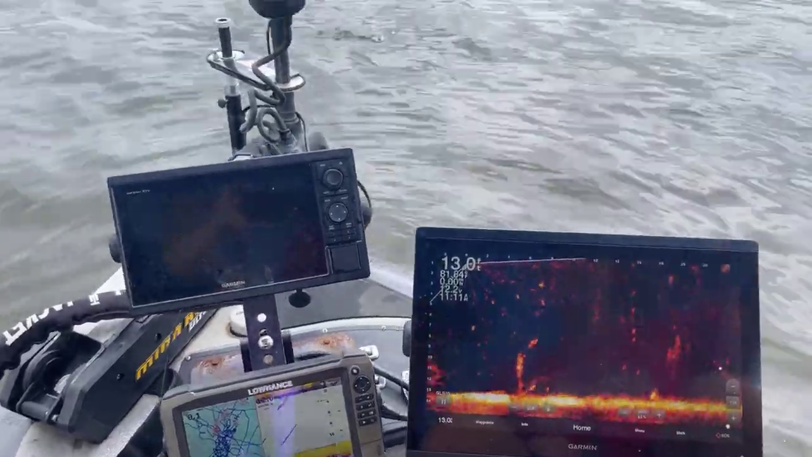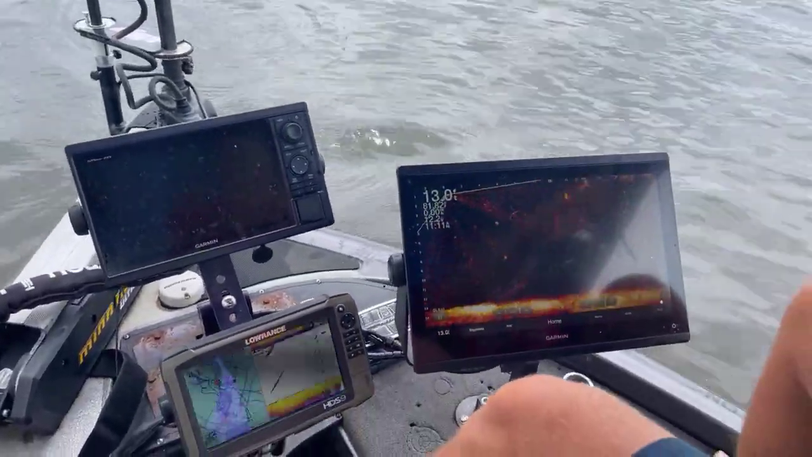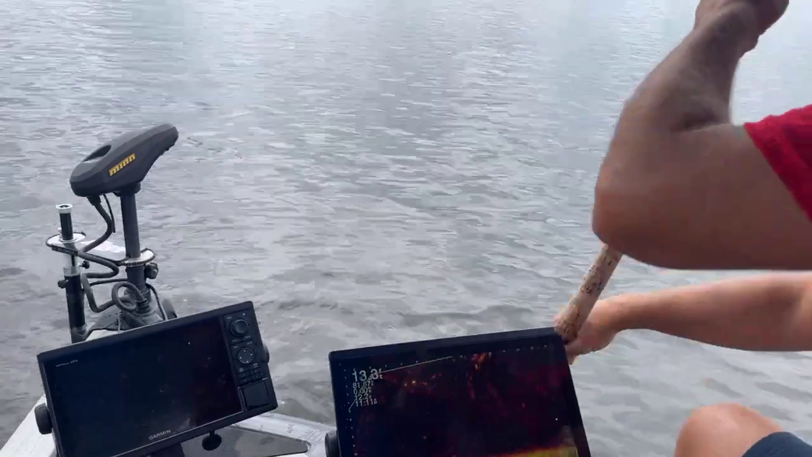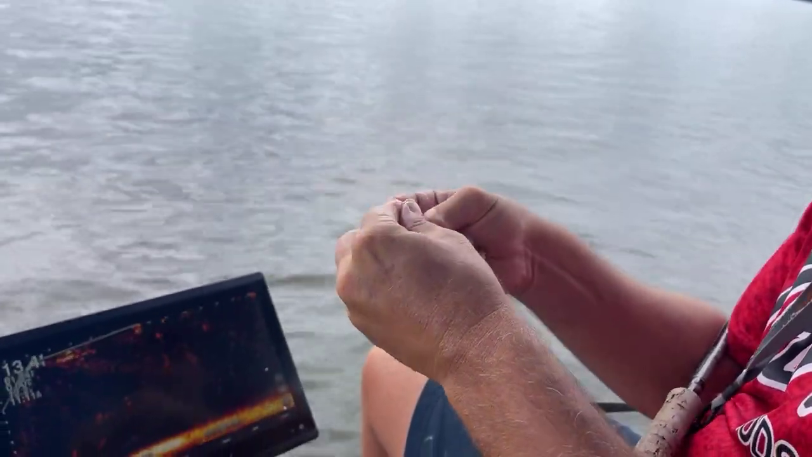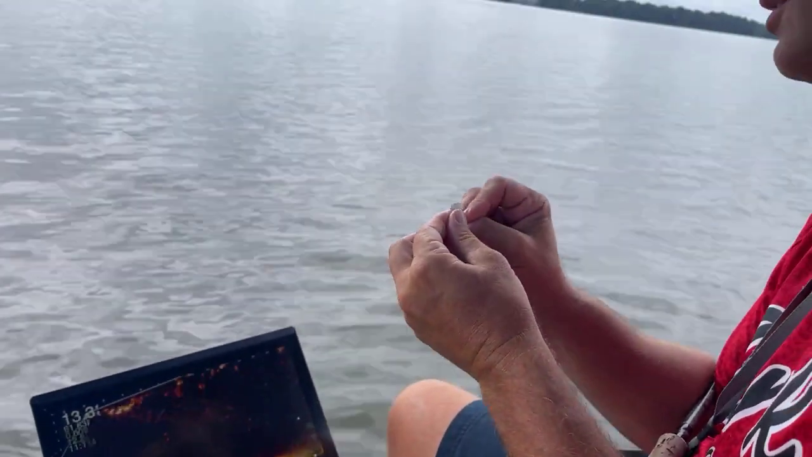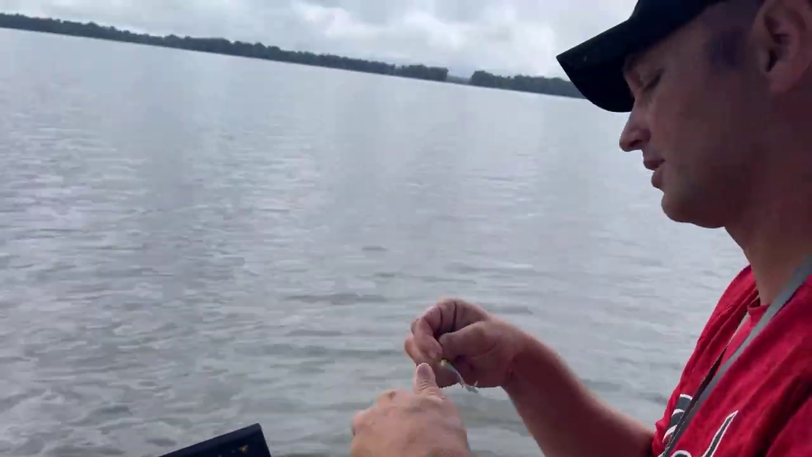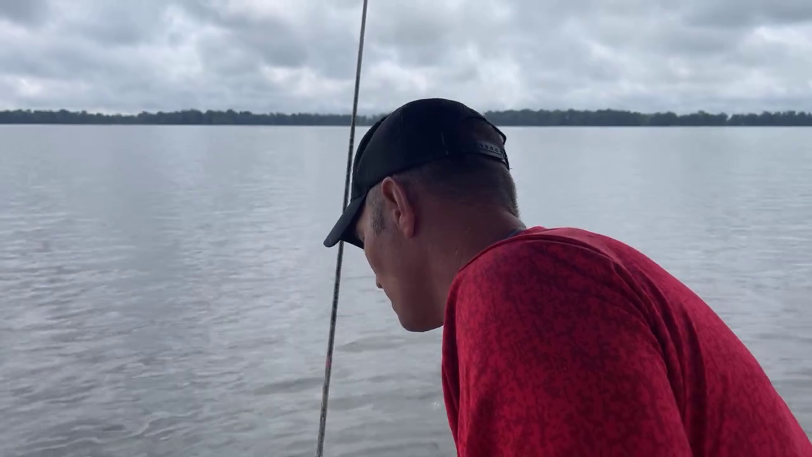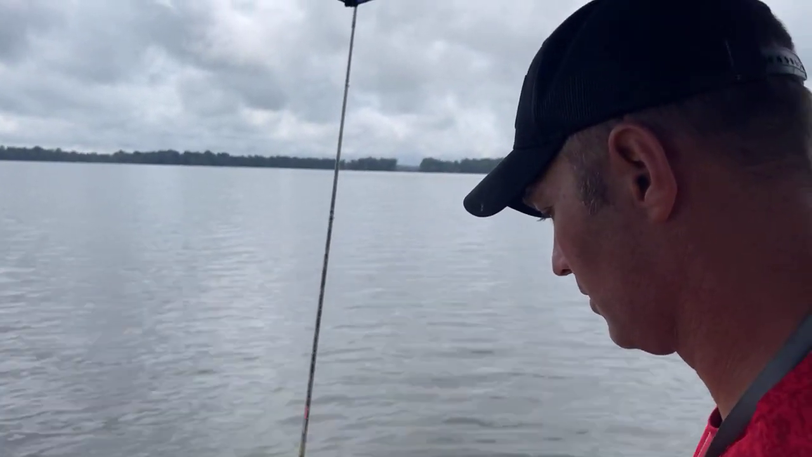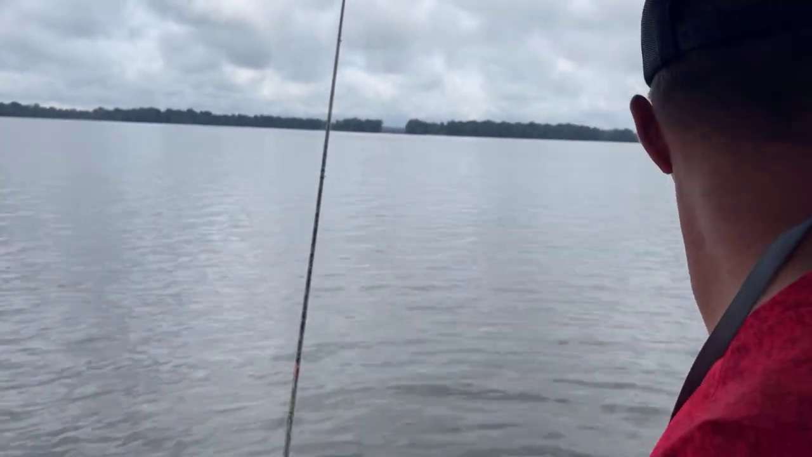Eat it. Oh, my. All right, we're going to leave him alone. You can see, that's what happens when he gets short struck. He just pulled the skirt down. And when the weather gets like this, a lot of times they'll start short striking. You can either go to a smaller bait or just keep on going after different fish.